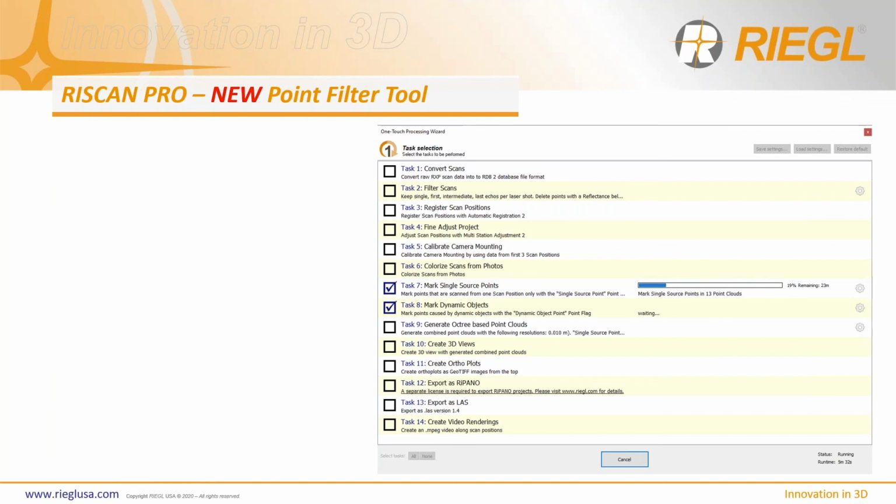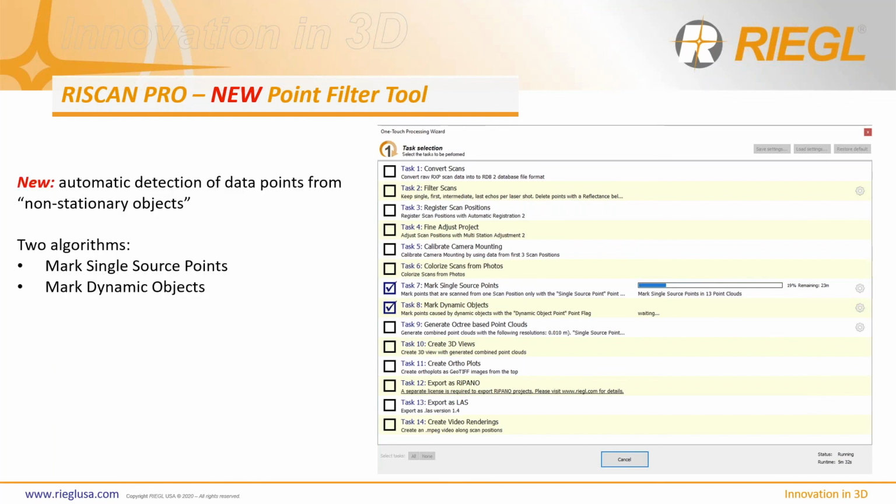But you can find it in the new one-touch processing wizard, right? So task number 8 and task number 7. And from there, you can see next to it there are different settings that you can implement, right? So for example, search radius, tolerance, and stuff like that, to make it more aggressive or less aggressive.